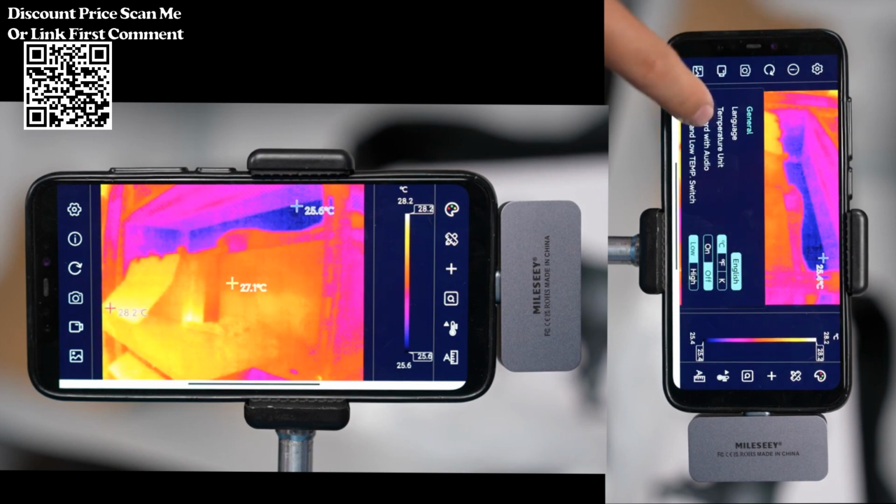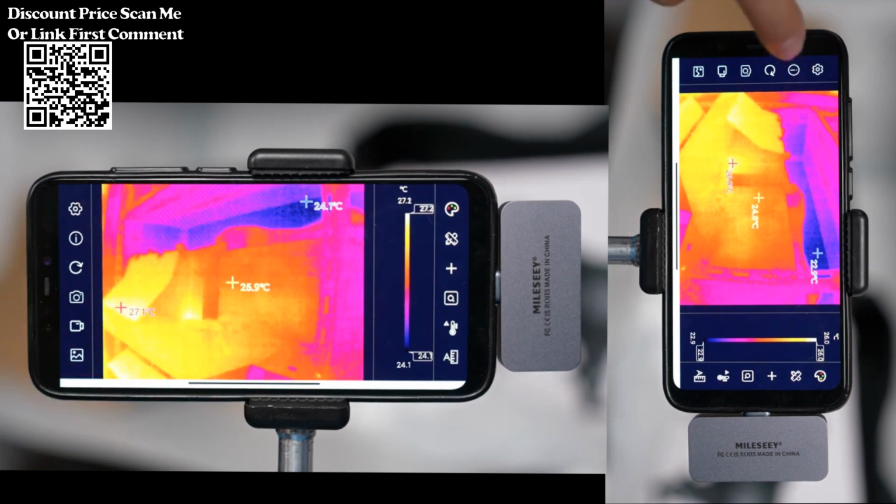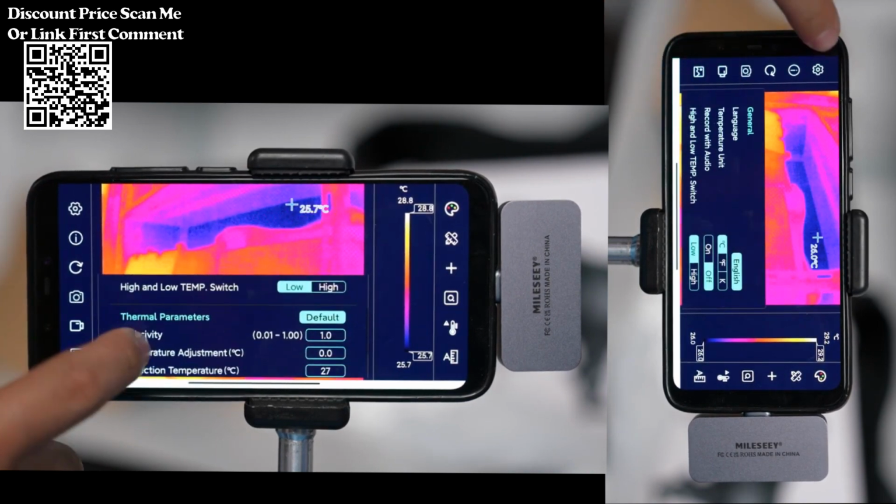USB Type-C OTG for Android. The camera is equipped with a USB Type-C interface, allowing it to connect to Android devices with on-the-go (OTG) support. This enables direct communication and data transfer between the camera and the Android device.